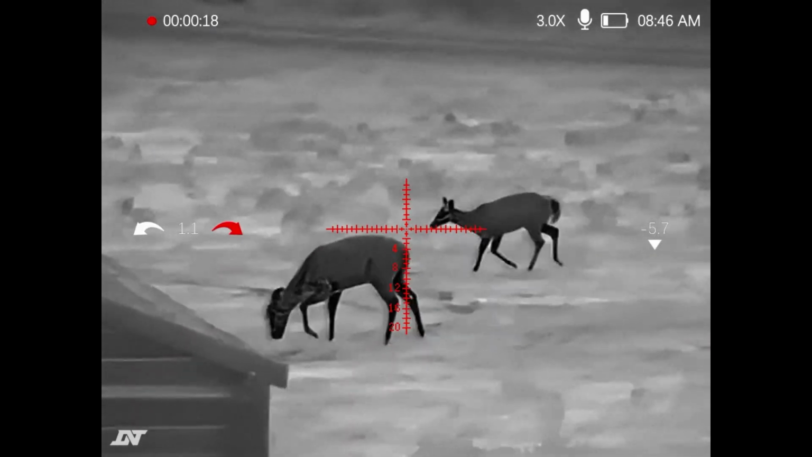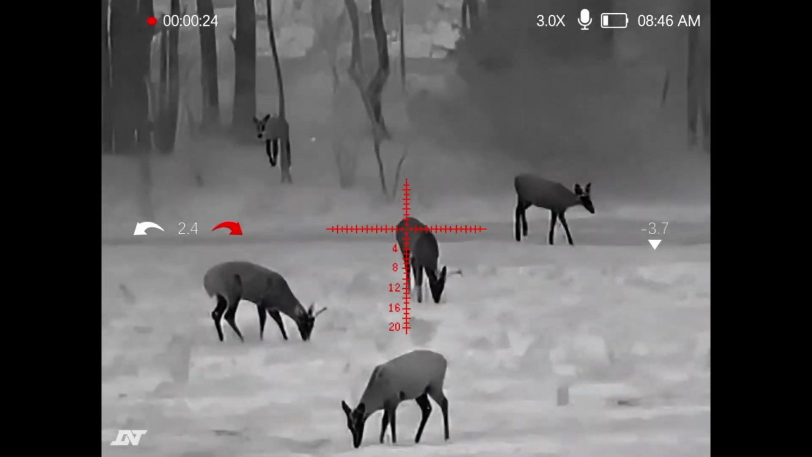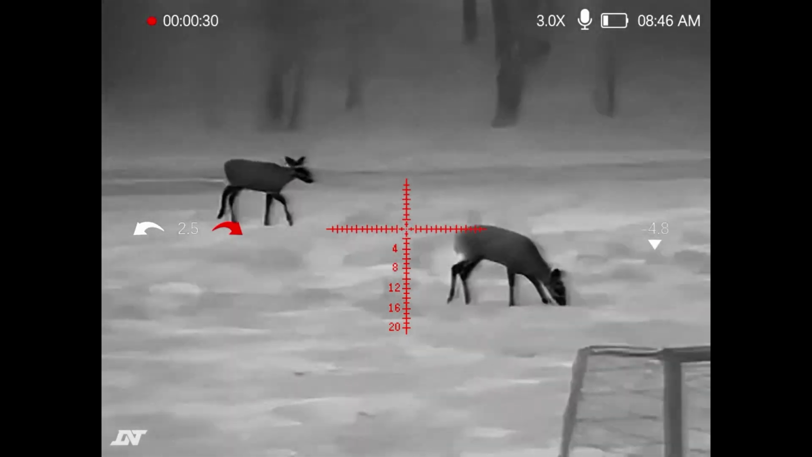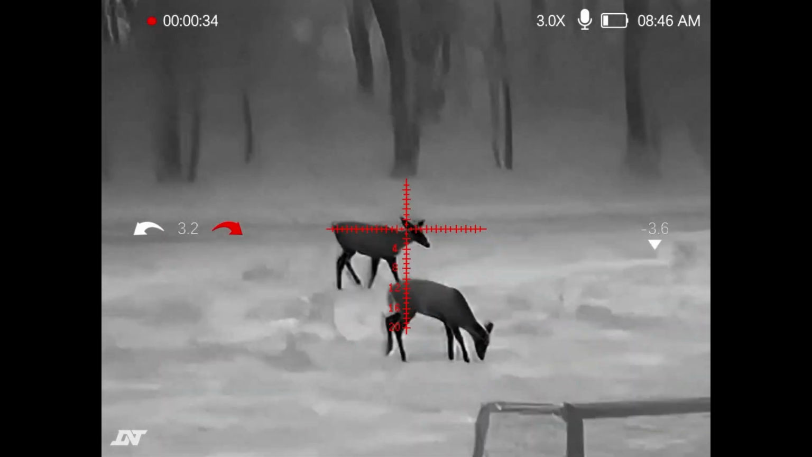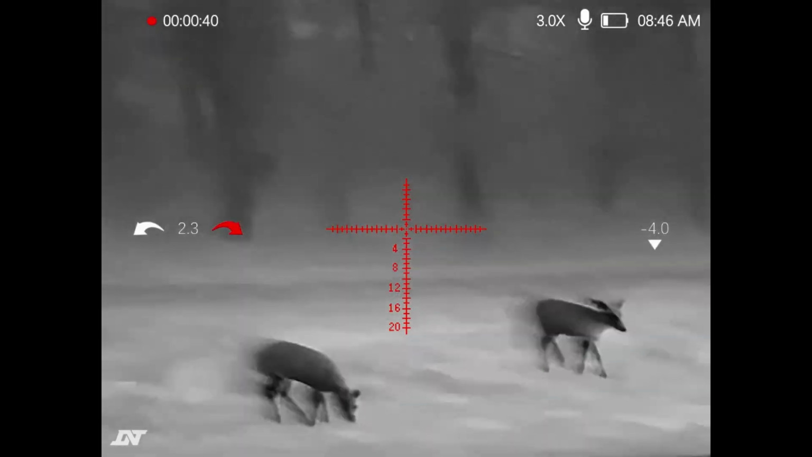Now, the user selectable reticle is a really nice feature that you can swap out between a ton of different options, and you can also turn it off when using it as a handheld thermal like we are doing tonight, but I wanted to leave it on and show you guys. You can also tell the attention to detail and the image quality on these deer, and you can also see the digital zoom allows you to bring it in close without losing too much of the image quality.